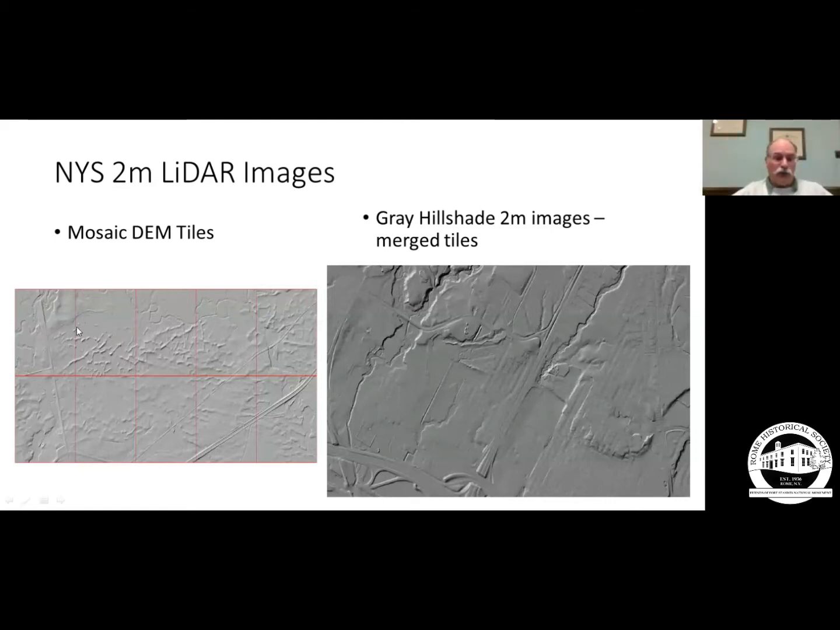And once you've merged each one of these individual tiles, which you need to download and process, this is a rather time-consuming adventure. But this is what the visual looks like when you merge them all together.